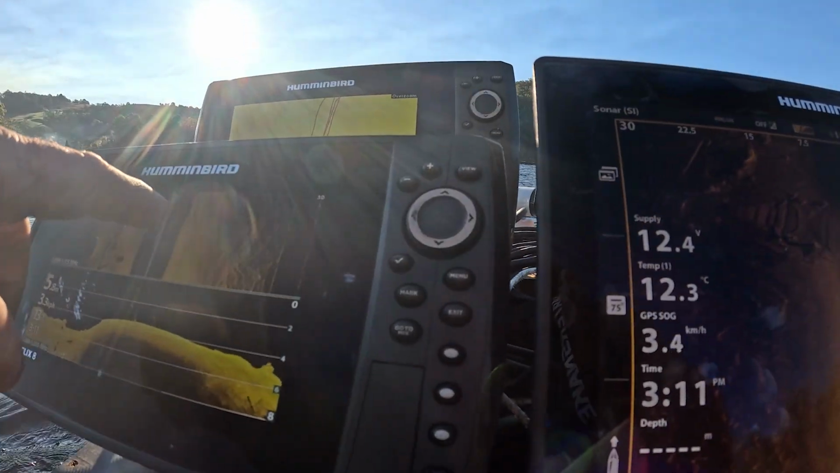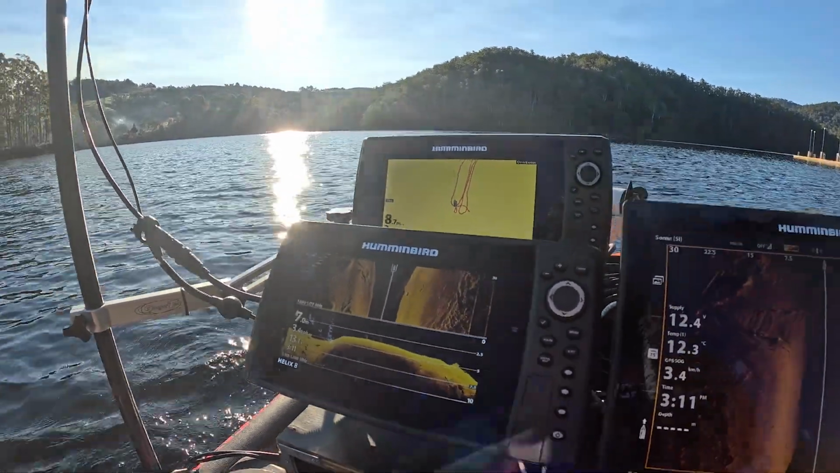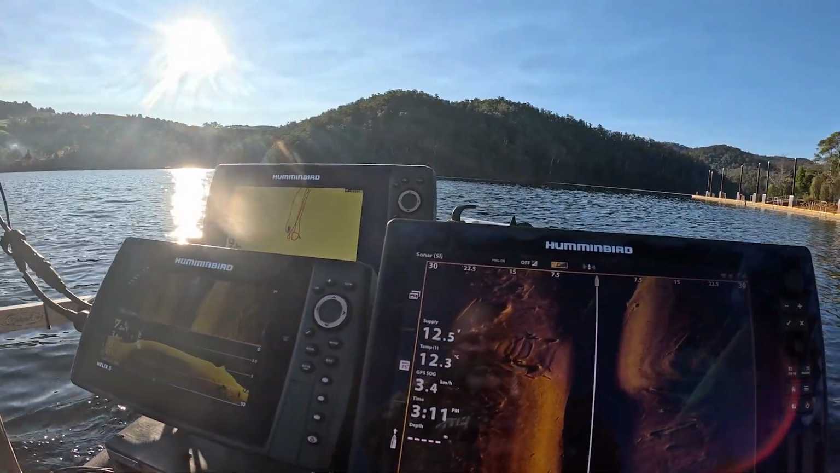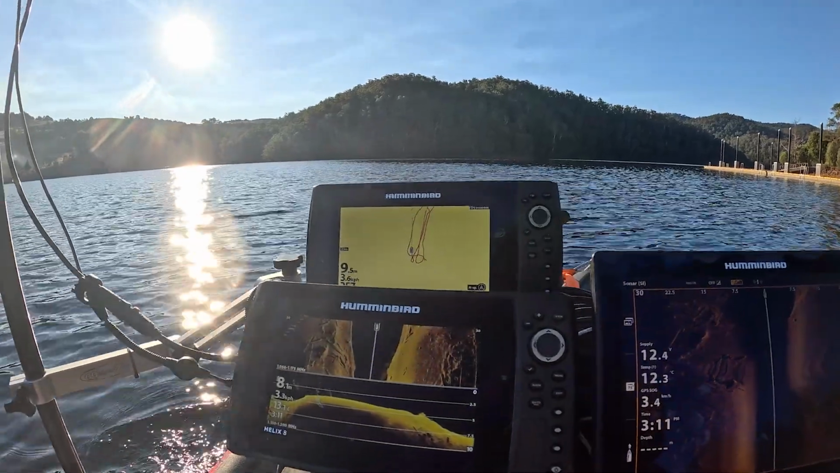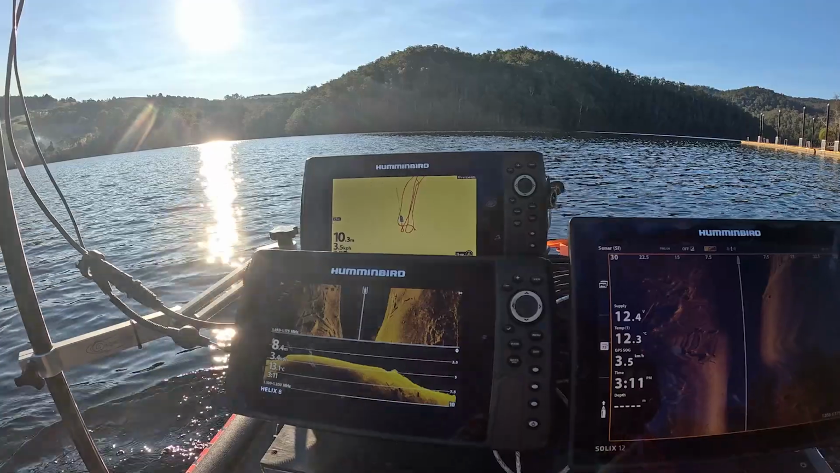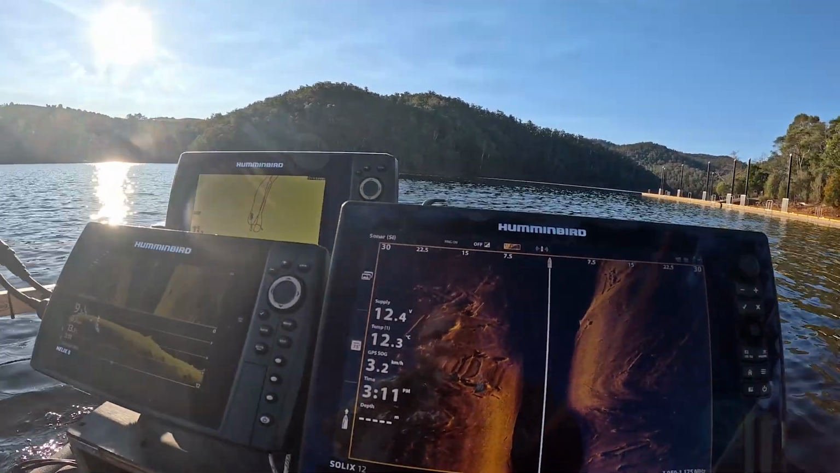Looks like a drum or something there. Really looking for drums. You never know though. See the small trees that were never cut down when they flooded the valley. A very Tasmanian thing to do.